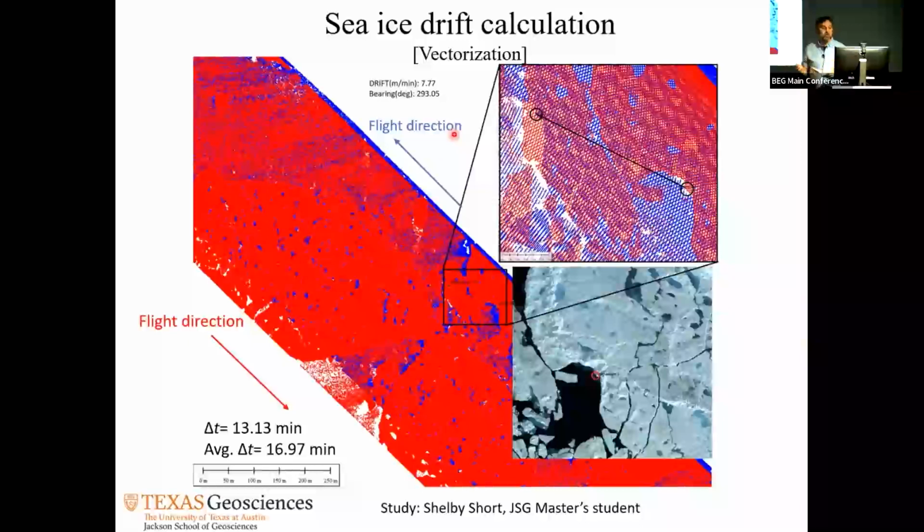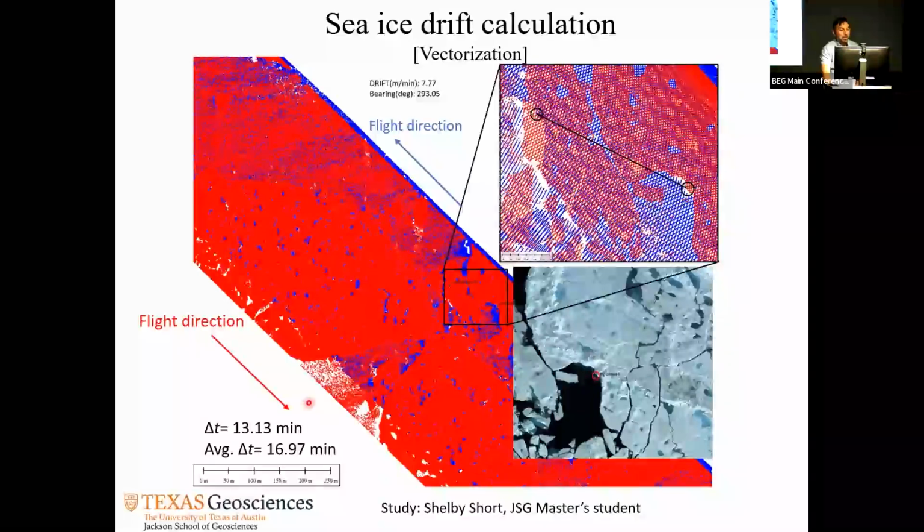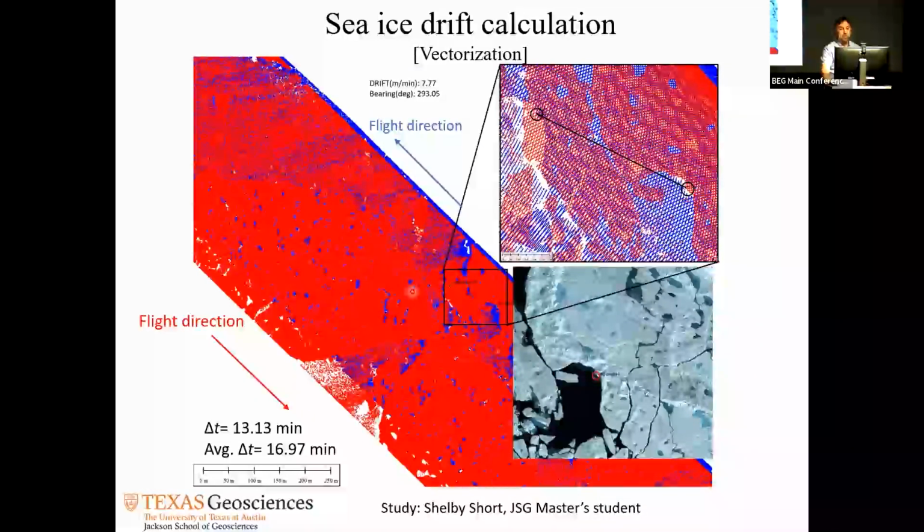The easy way, when you have overlapping flight lines like this, the blue and the red, two perfectly overlapping flight lines, is that we can do a vector. We can find a feature, find that feature in both swaths, and do a basic vectorization. For example, in this one, the timing difference, delta T, was 13 minutes, and then basically we can find the drift. So it was pretty fast. You can see it moved 7 meters in a minute at a 293 degree bearing.